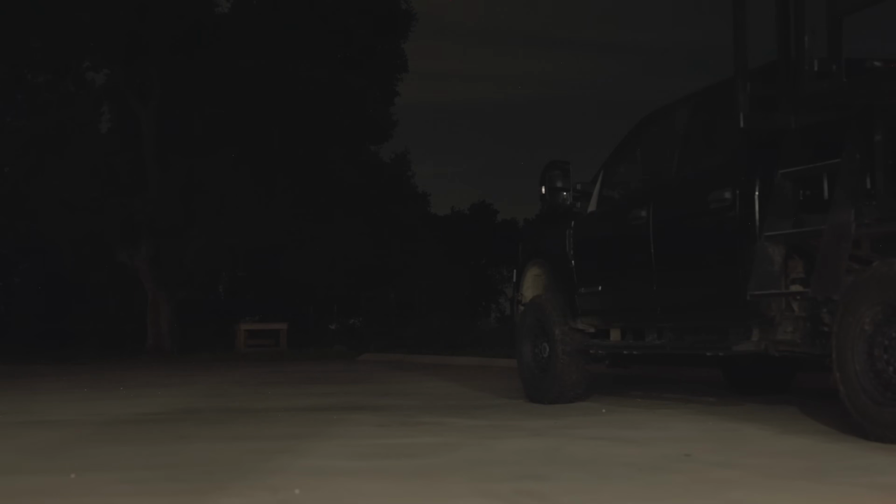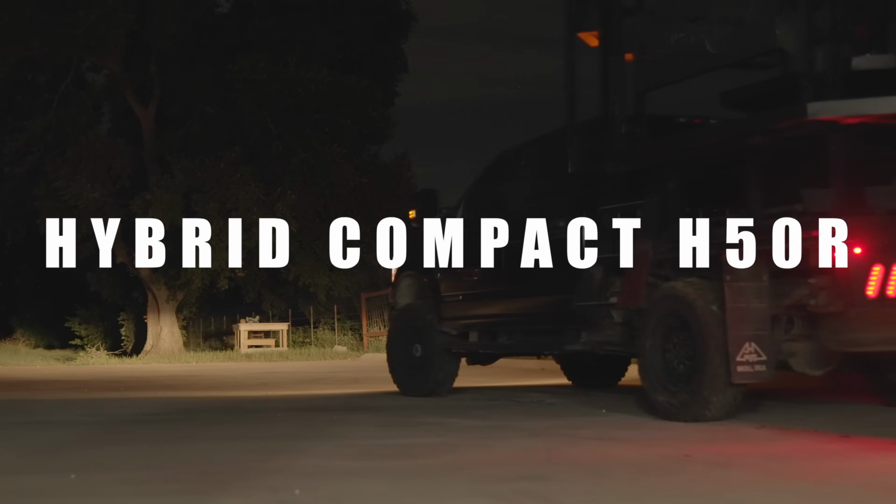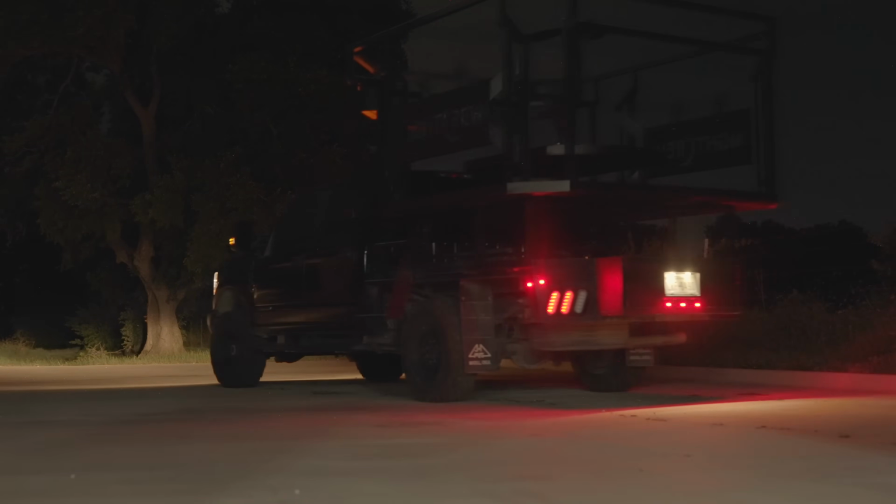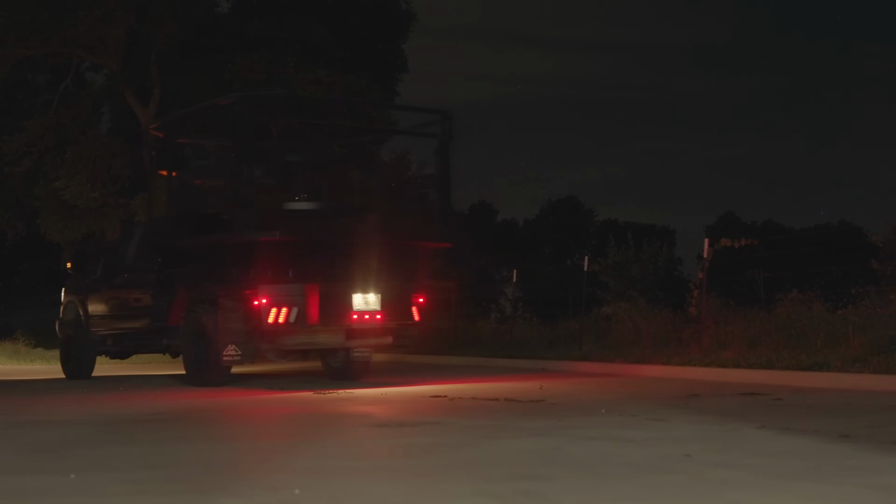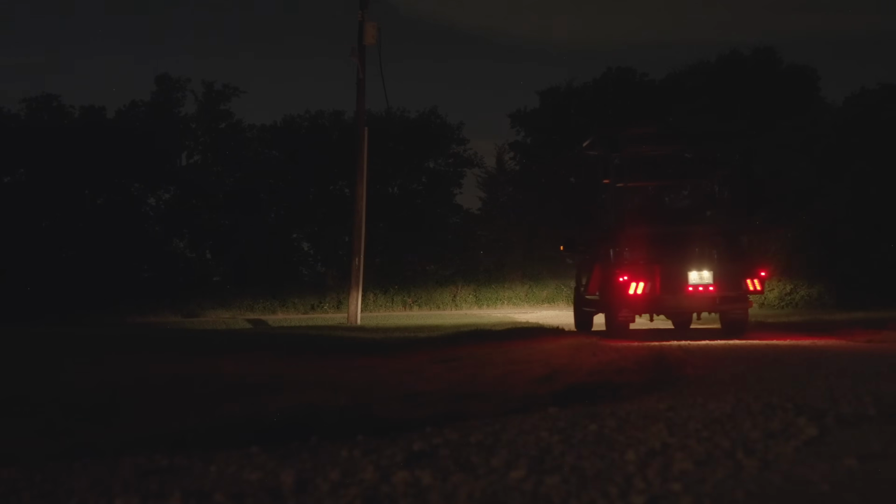Tonight was going to be the maiden voyage with the all-new InfiRay Hybrid Compact H50R. We'd spent the afternoon getting her dialed in and ready for battle and was chomping at the bit to put her to use. And to say I was just excited would be a bit of an understatement.